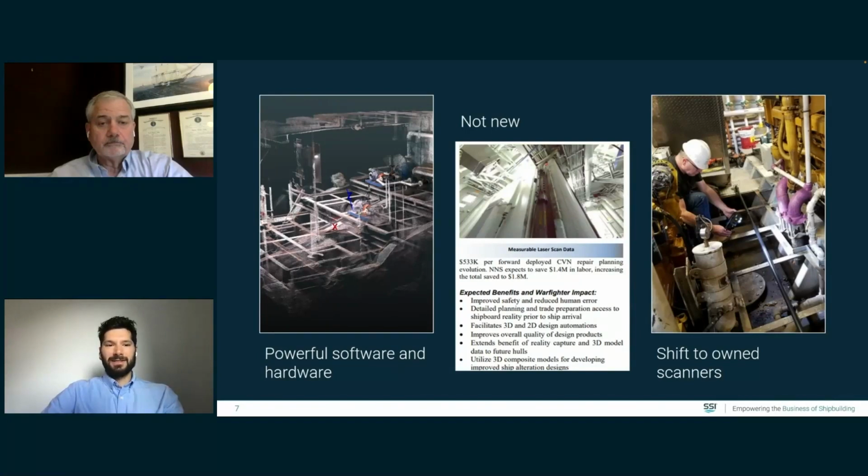So yeah, in shipbuilding, we already have the powerful software and hardware available to us. I think our poll kind of shows that, yeah, this isn't a new technology. I have a little snippet here from Newport News Shipbuilding, where over 10 years ago, they were exploring and already using reality capture in their workflows, kind of at the cutting edge at that time. And we're also seeing the shift towards more and more organizations owning their own scanners.